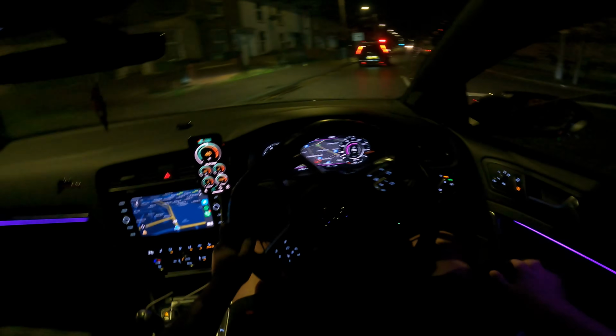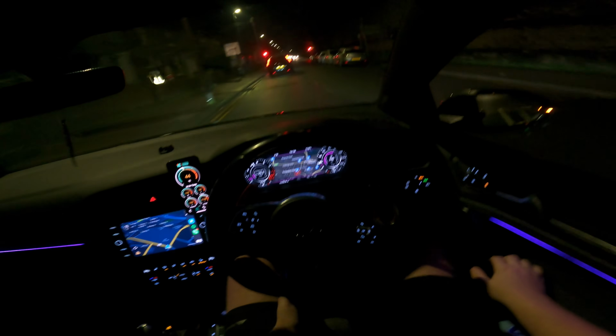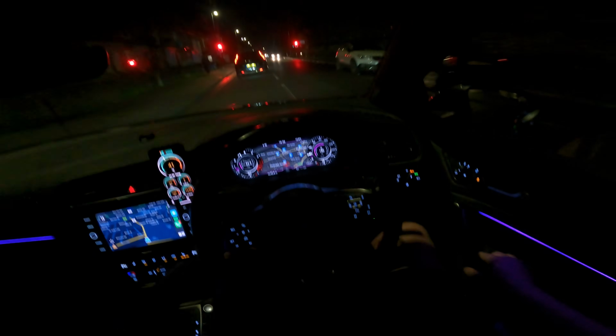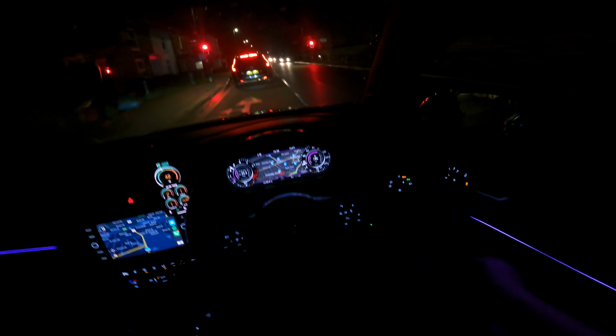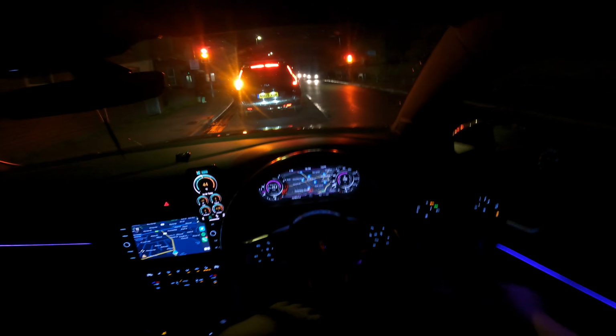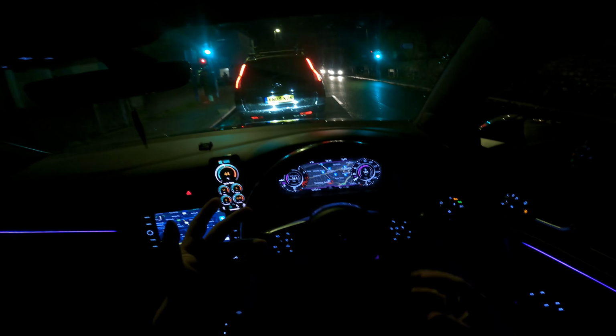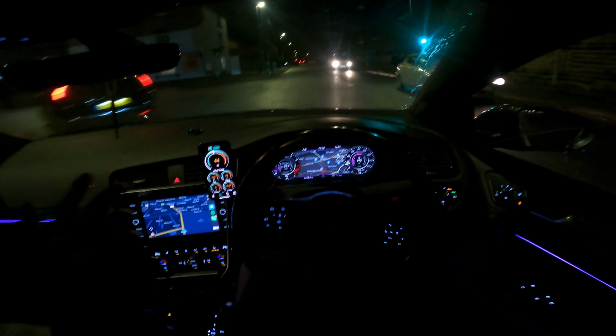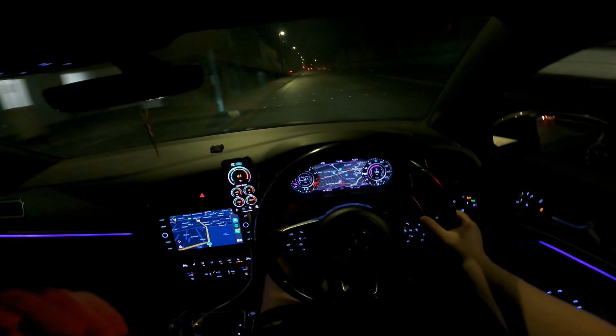I'd 100% recommend them. And just listen to these little burbles that you get. So that's like little burbles, and there is only one burble mode on this. So you have it in sport and you get the burbles. If you don't have it in sport, then you don't get the burbles.